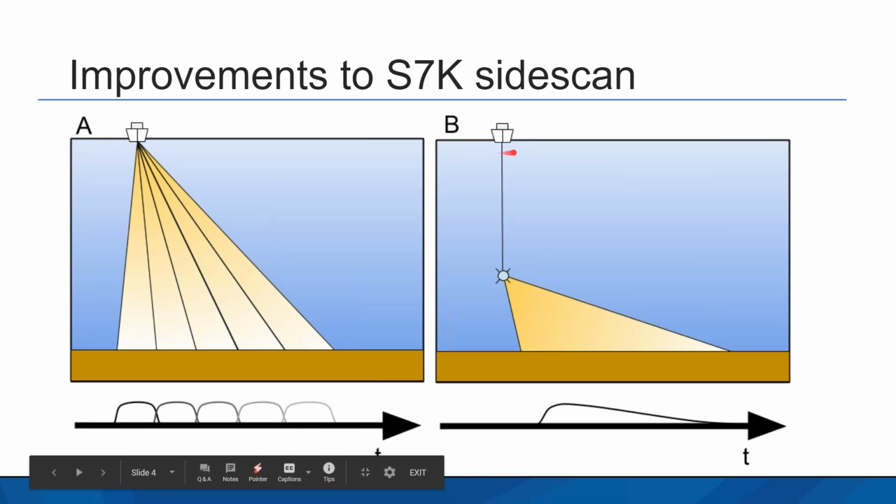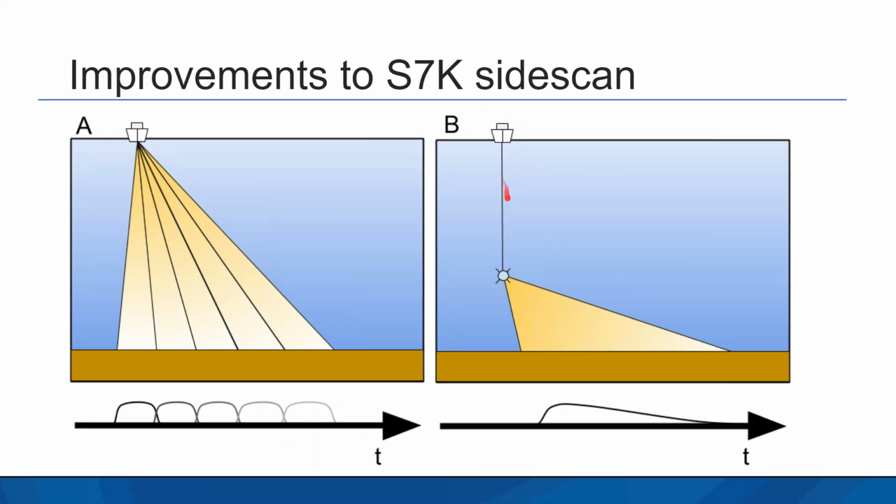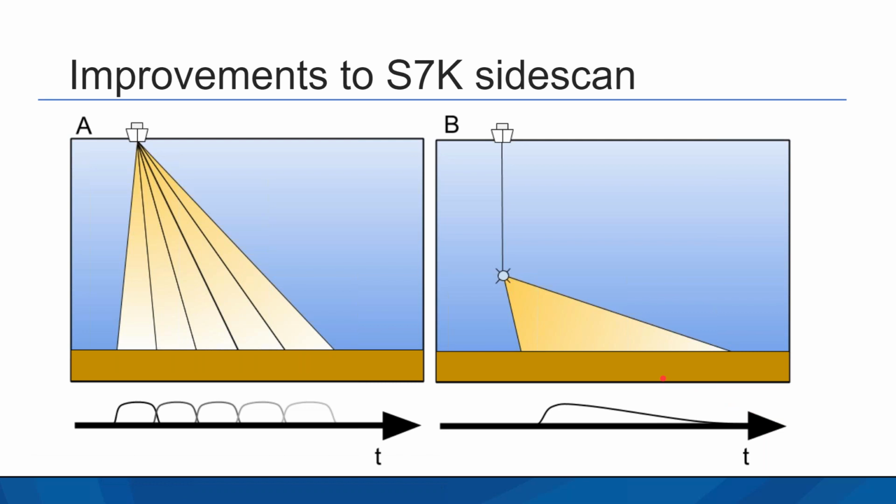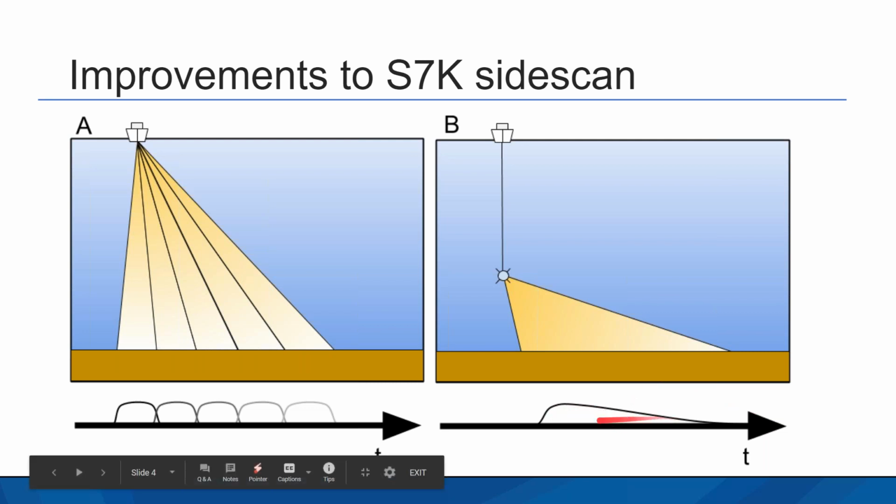So you can kind of see my pointer. You've got a vessel here, and we have a tow line, and then we have our side scan fish down here at the bottom. Side scan is designed to create a single large beam that sweeps across the seabed. If you look at the amplitude down here, time goes this way. When you hit the sea floor, you get a spike, and then the amplitude rolls off this way. That's how a side scan image is produced. We just plot these time series one after the other, and that creates our waterfall.